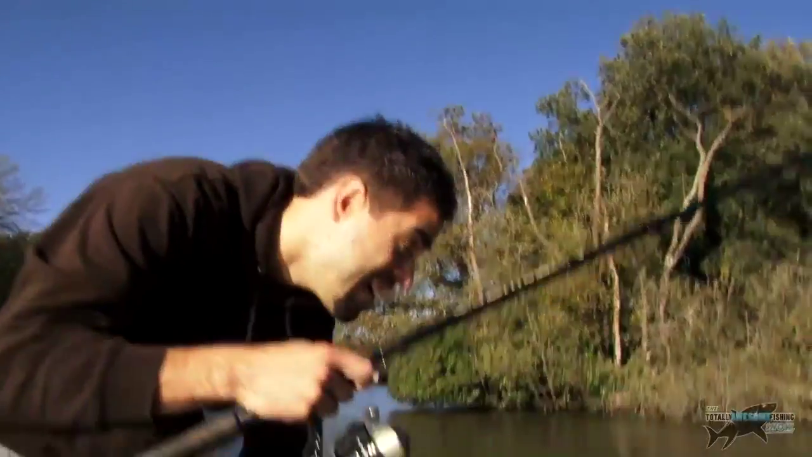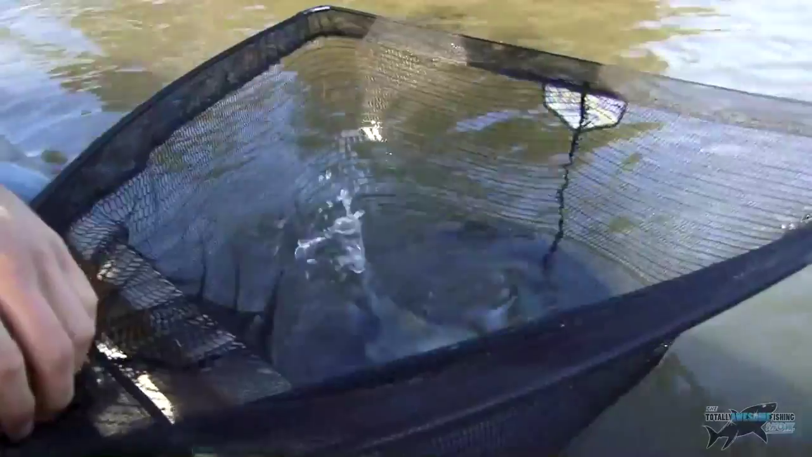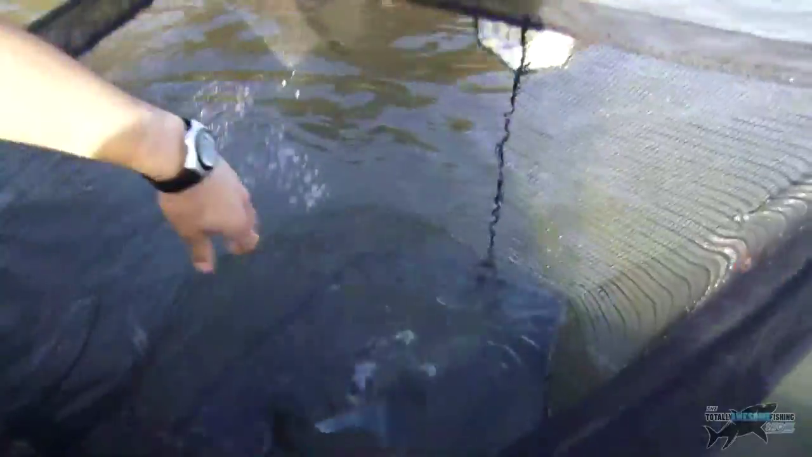Hang on, guys. Mike is on to his first Zander. It's going to be a PB, nice and smooth. I just saw a flash of it then. I saw his eye then. Slowly, slowly, slowly. Slowly get in, my beauty. That's a nice one. I told you it's a nice fish. Look at that, fellas. In the net.